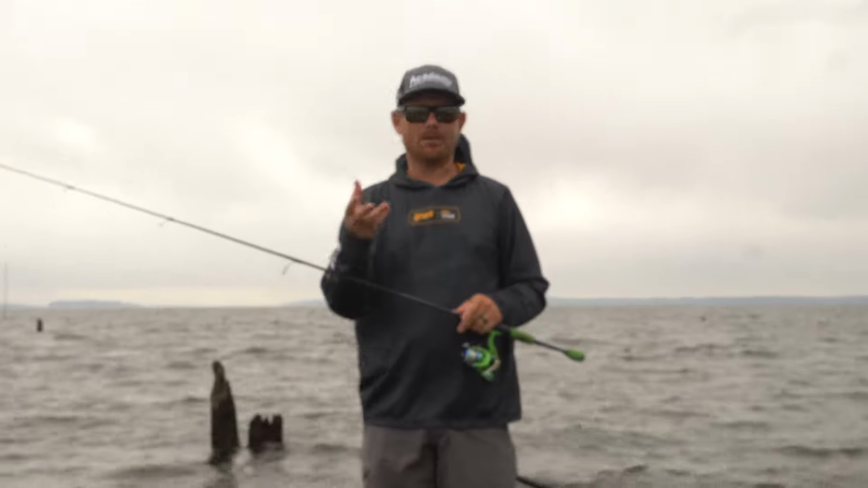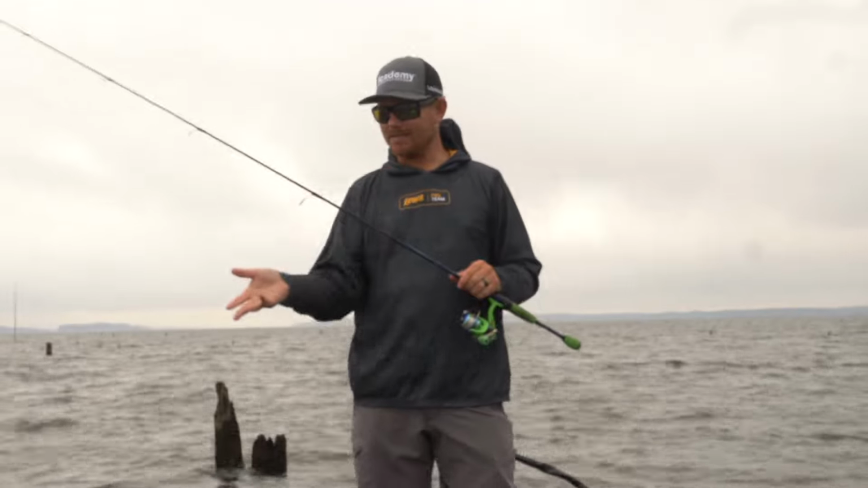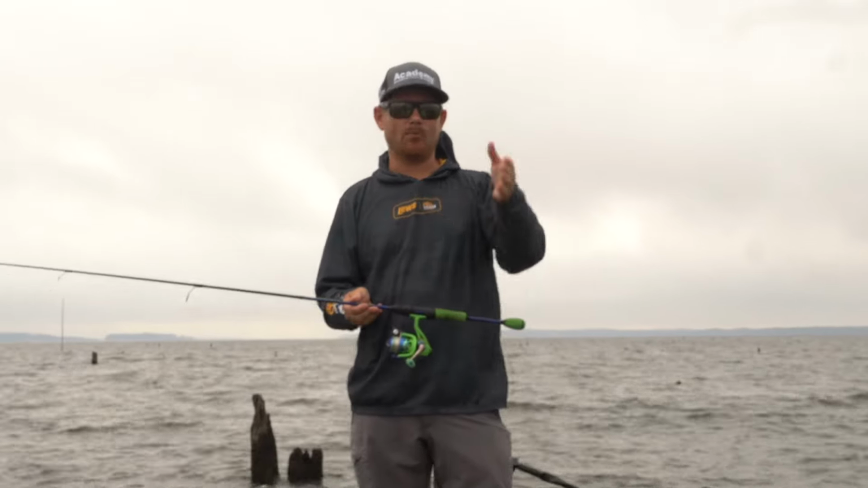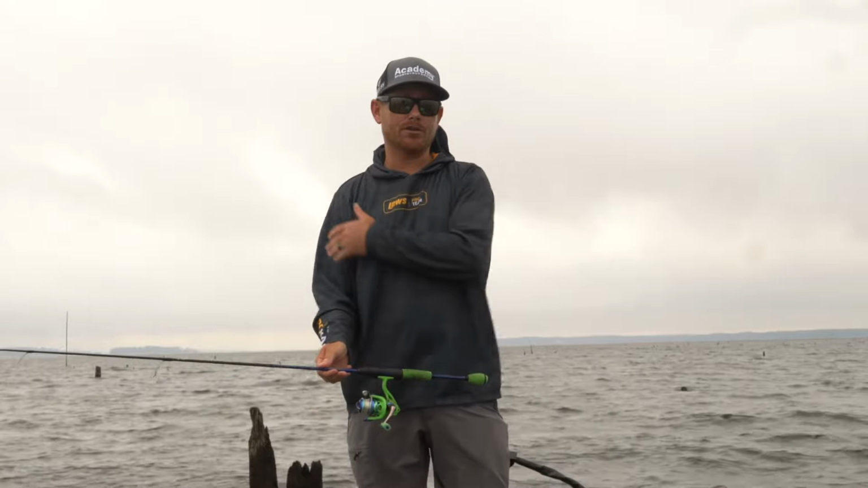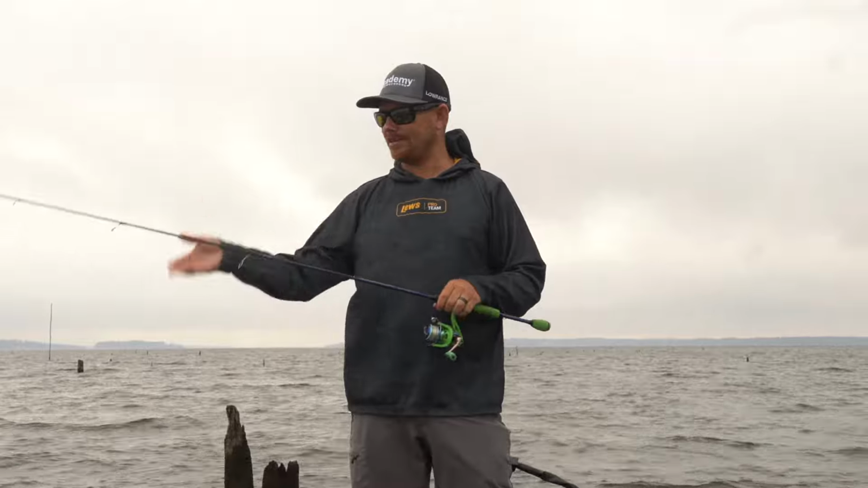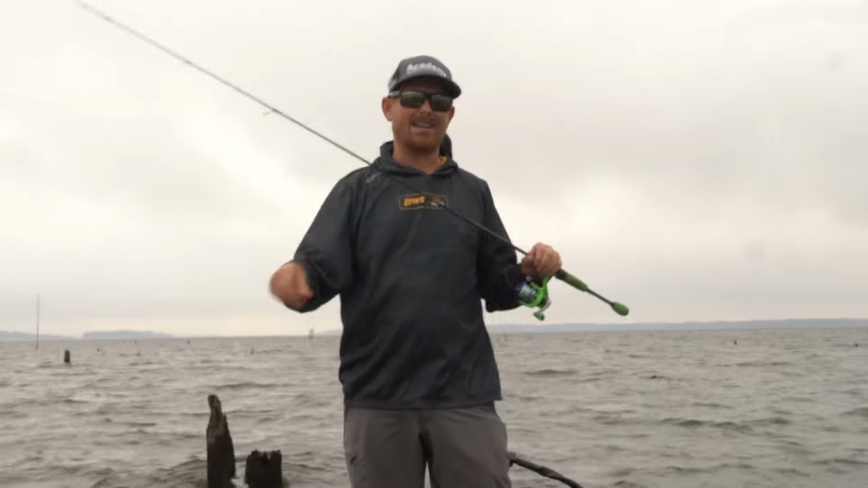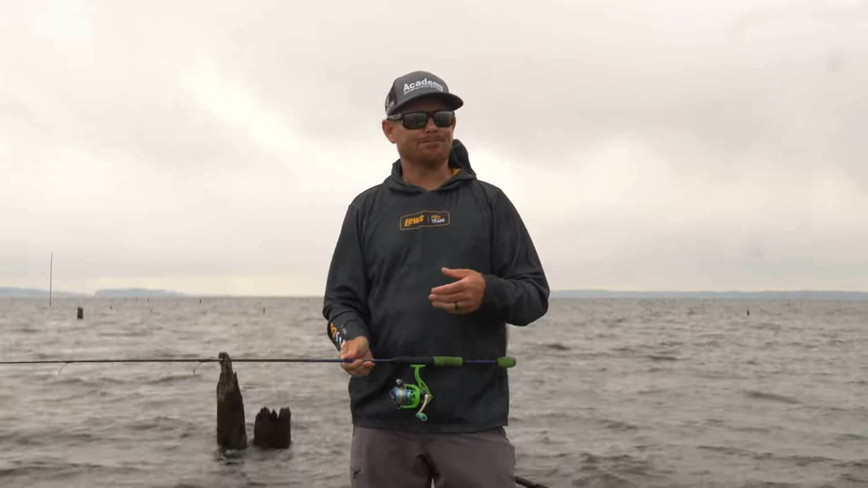That Monkey Milk type color, which is like a blue glimmer type color, would also work really, really well right now. I use Electric Chicken, which is the chartreuse or green belly with the pink top. And then I use black and chartreuse. And those 4 colors you can literally take all throughout the country and catch crappie. Right now, I would tend to use more of the shad colors, like the Monkey Milk and the Blue Ice, or even like a Lightning Shad, some color like that.